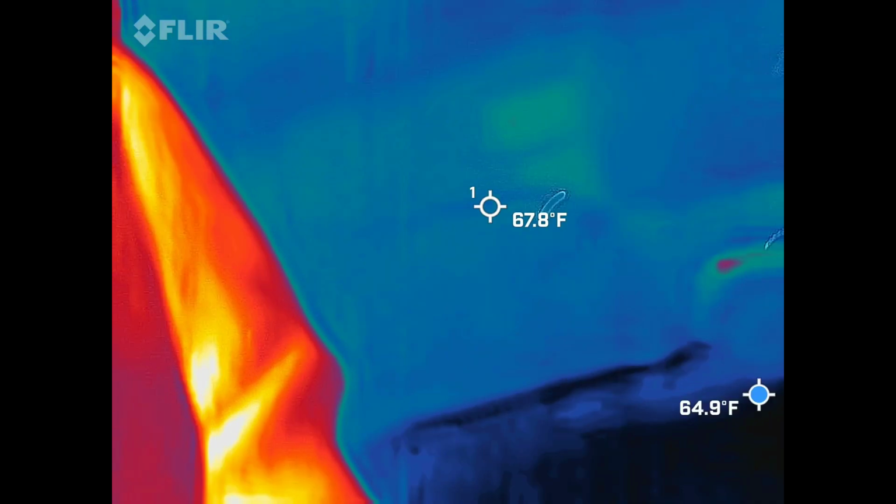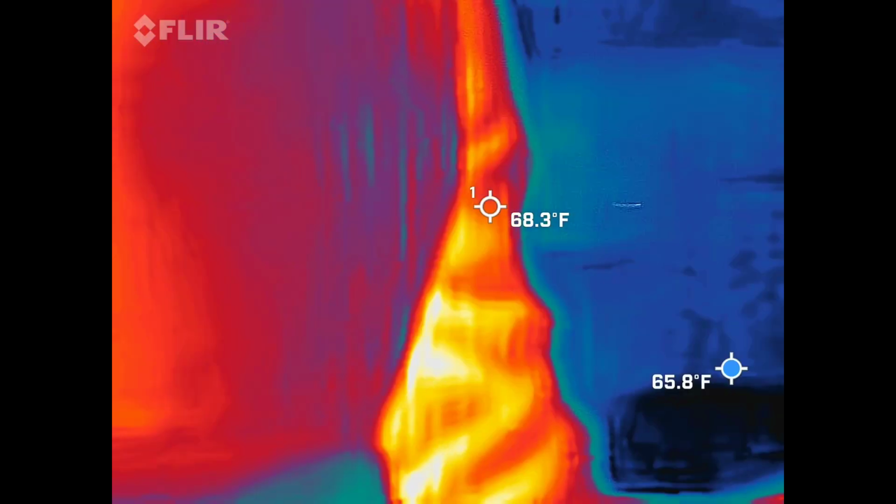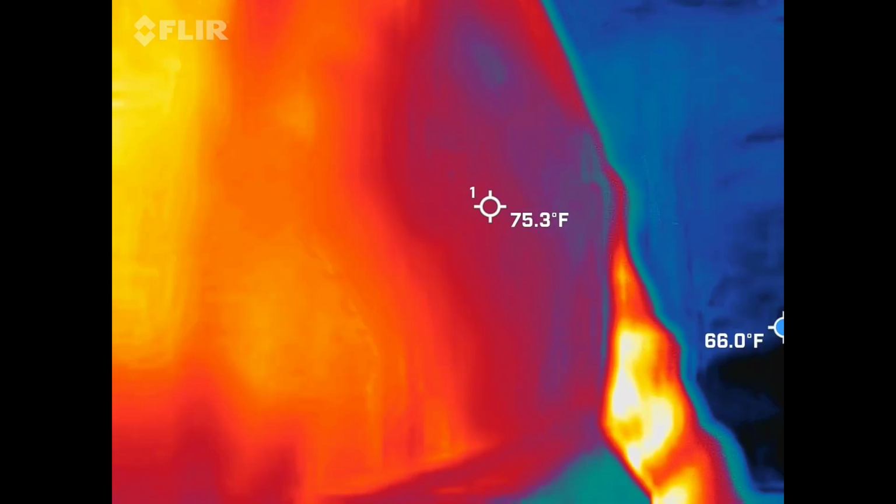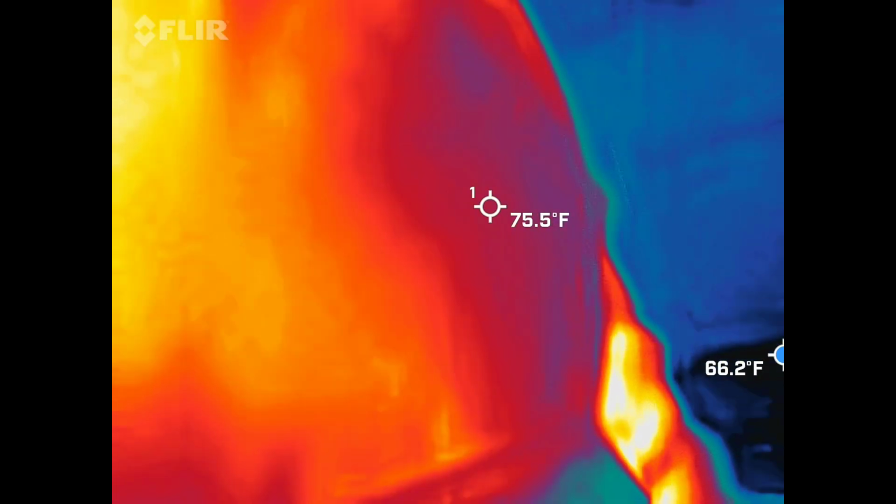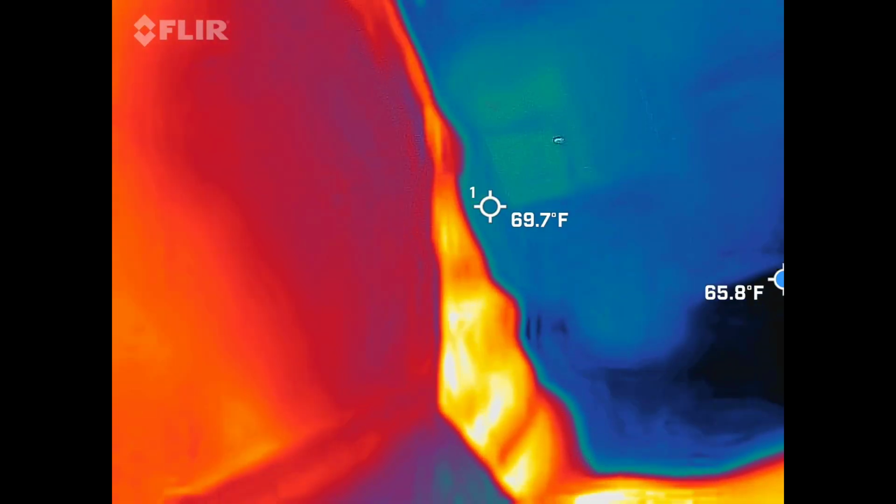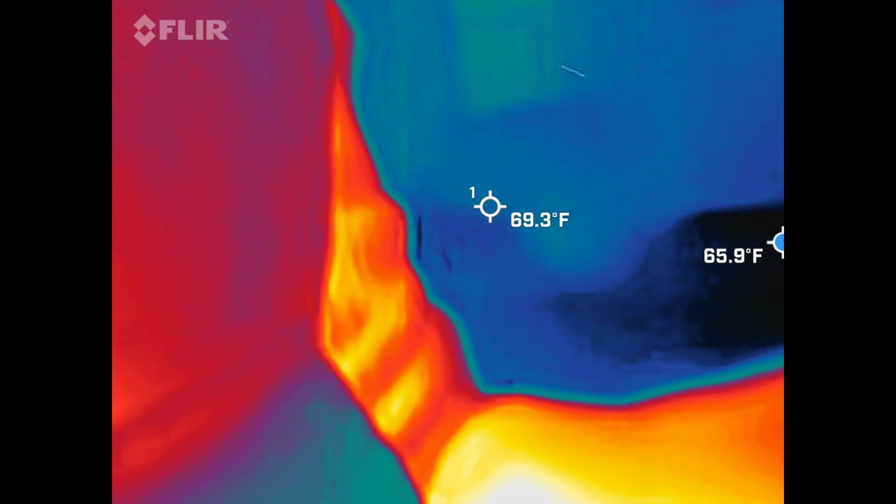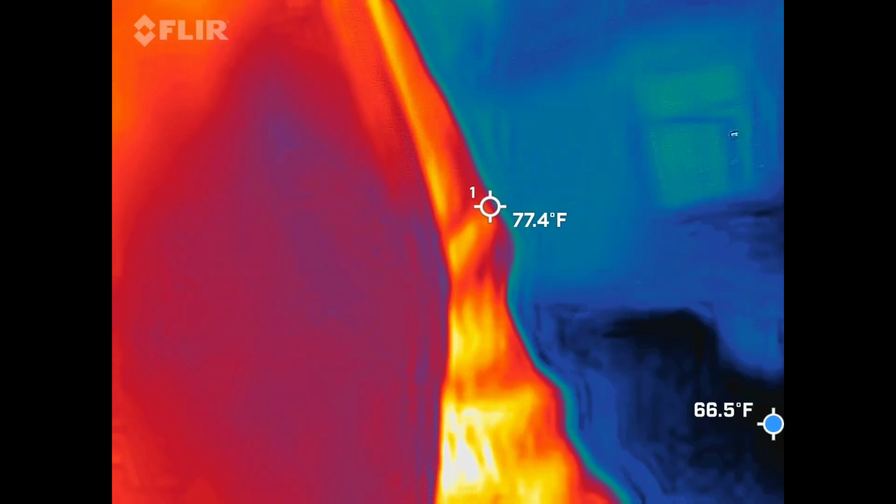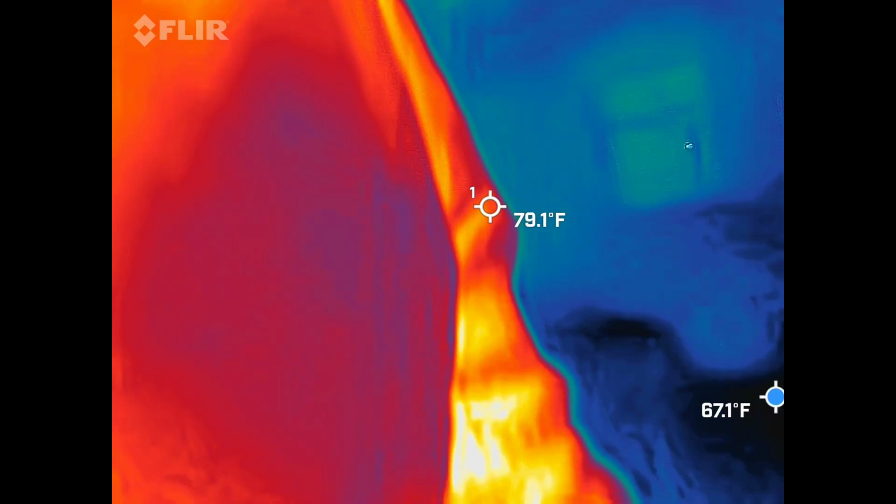When I say take shape, I'm looking for a head, shoulders, moving arms, and legs. That's kind of what I look for when I go through this video. We've caught those things in the past, which is exactly why I look for them. I also have it set up so there's a blue dot bouncing around the screen. The blue dot shows you the coldest spot in the frame at that particular moment.